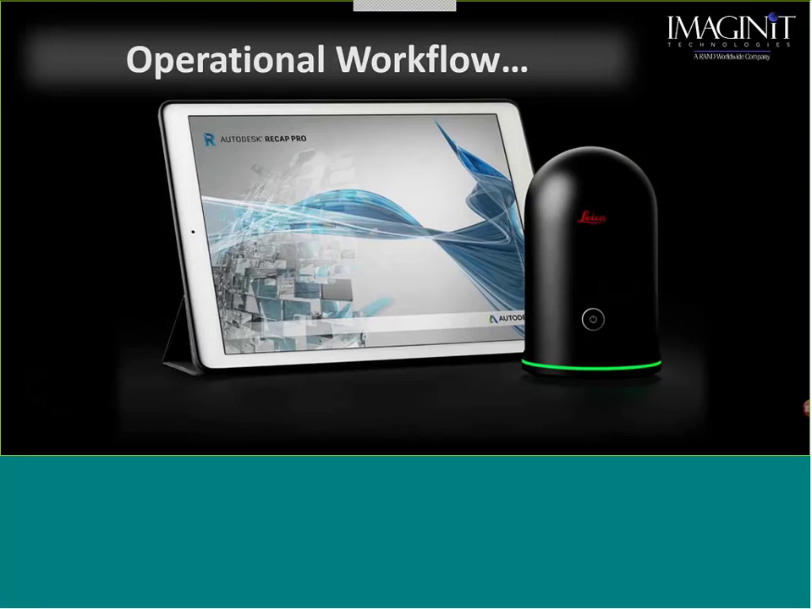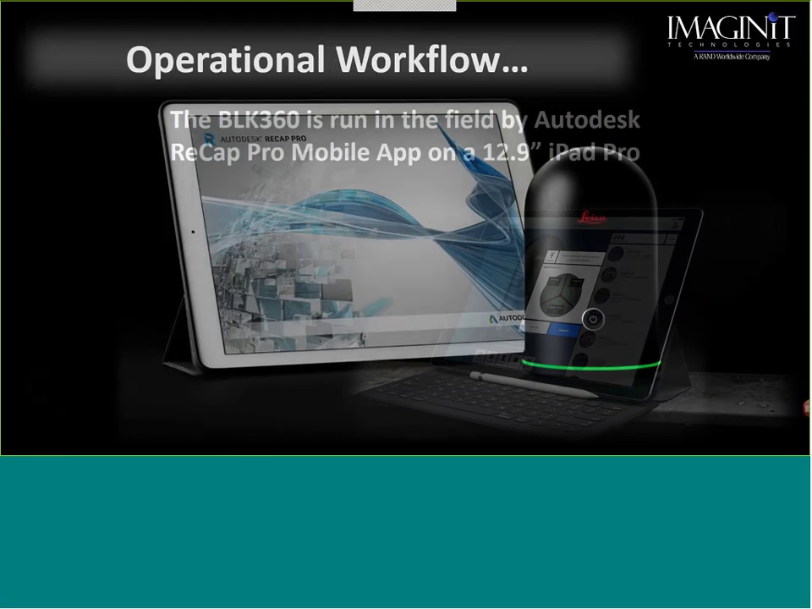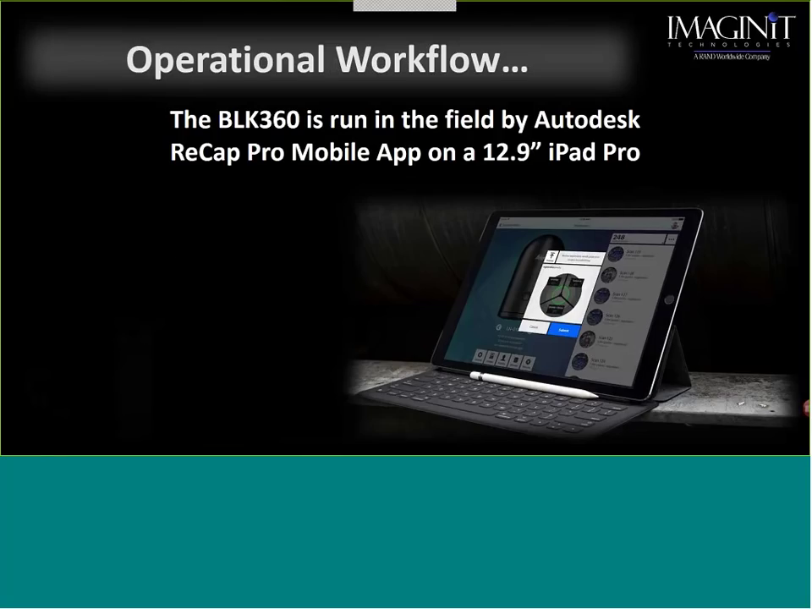Now, let's get into the workflow, because there's a couple workflows that we're going to start talking about. All right. First of all, the BLK is going to be run via an iPad. This is kind of workflow number one. All right. I have to have an iPad Pro, the 12.9 inch.